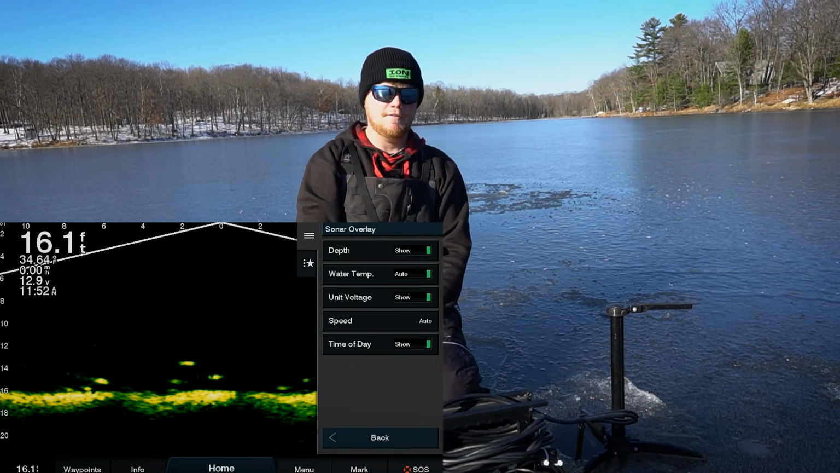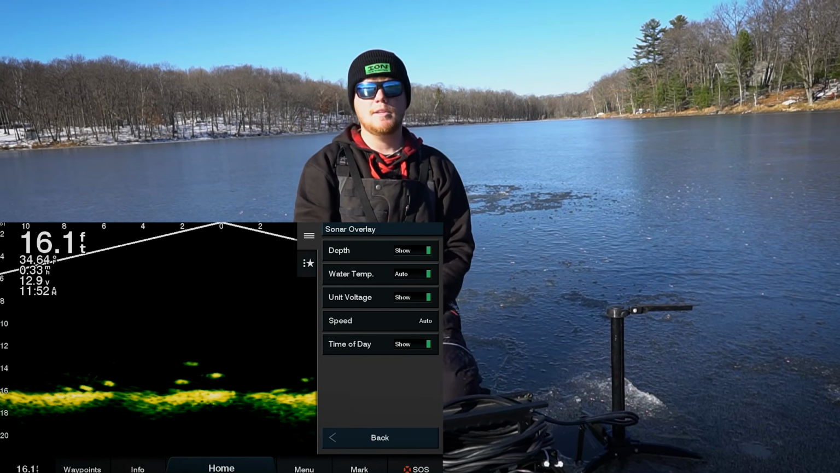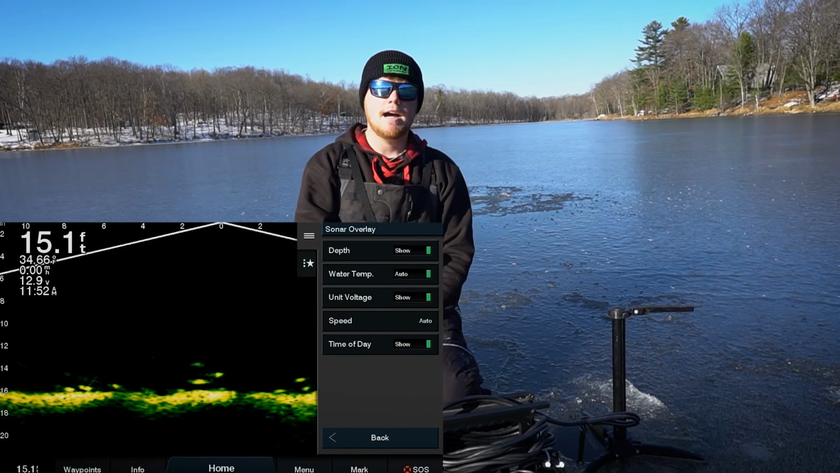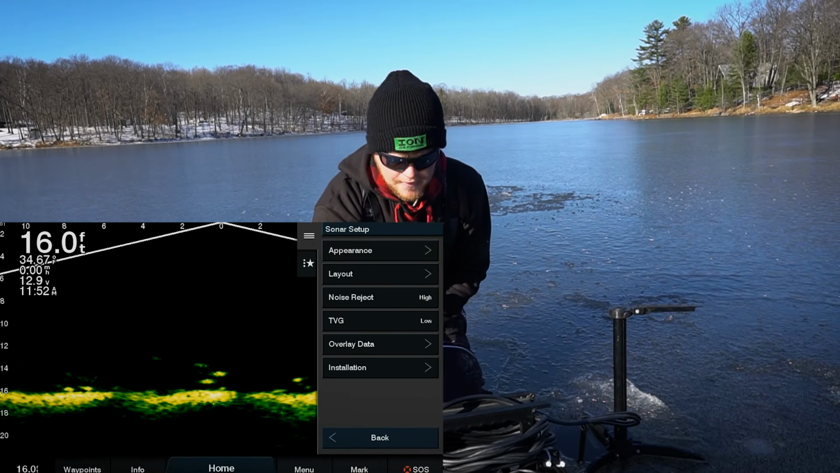I like to keep that stuff on because that sometimes is good stuff to know. Your unit voltage is definitely something that you want to have on, especially if you have this on your boat. Speed, time of day, that's all stuff that you can play with and have on top of your screen if you desire to have those options on there.